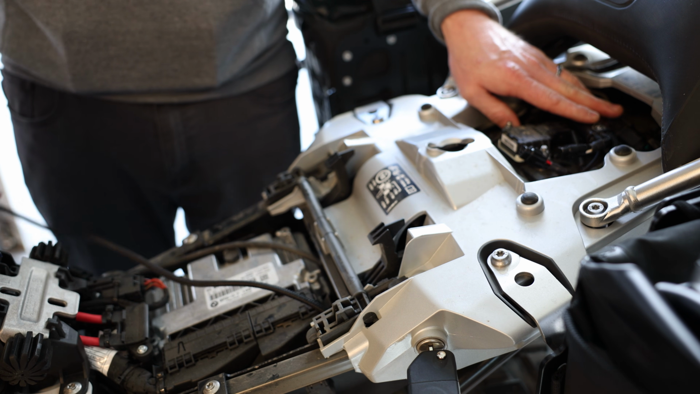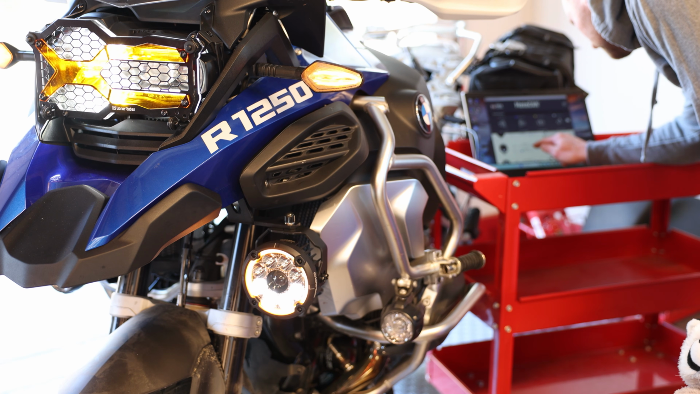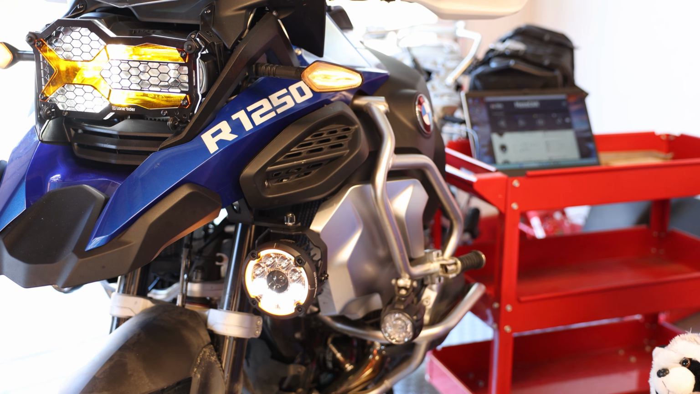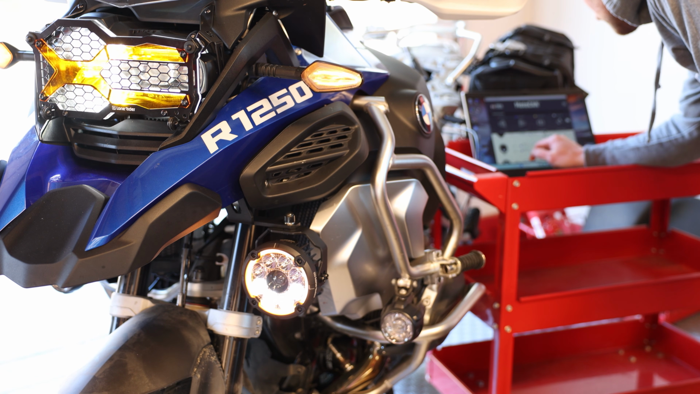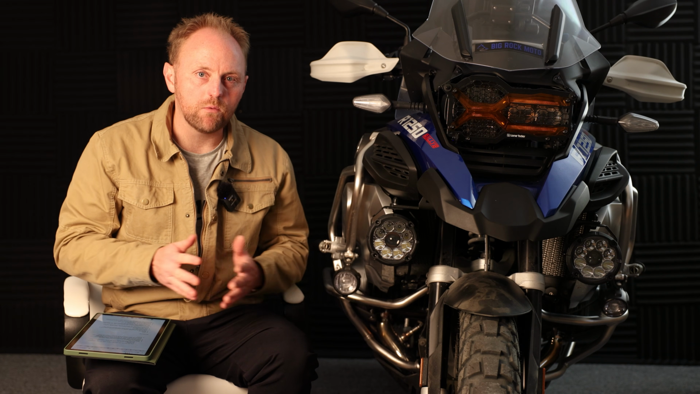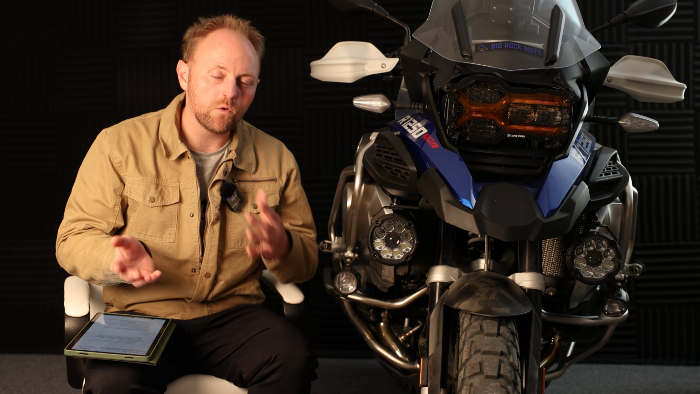Then the next step is plug it into your laptop again in the garage, configure all the settings you want for the different beam patterns, for the nighttime mode, for the daytime mode, high beam. You can set so many different options in terms of the intensity and different settings and how you want them to work, and it really works seamlessly with their app. After that, you want to go out at night, try to get the lights aimed as best as you can. Go for some test rides.